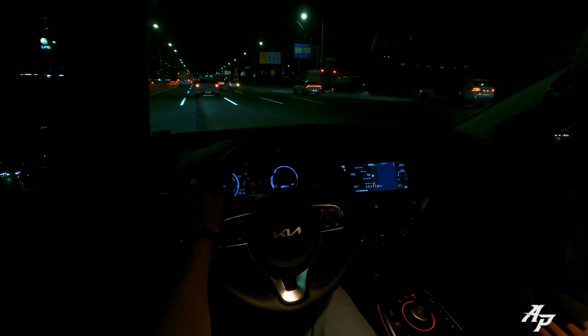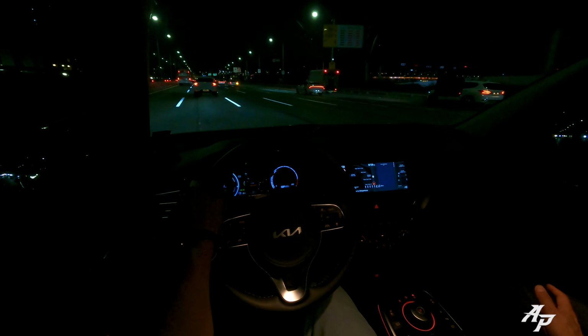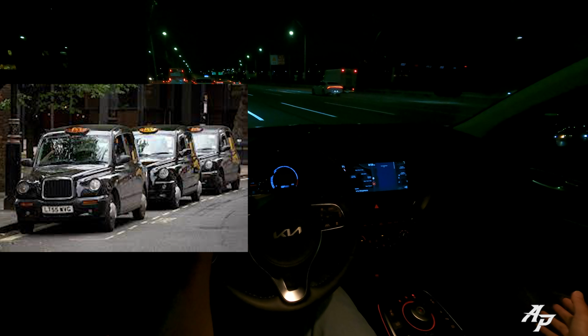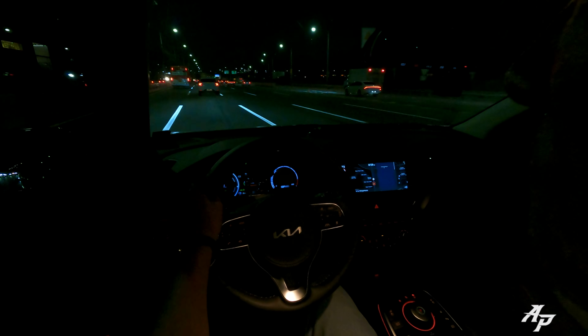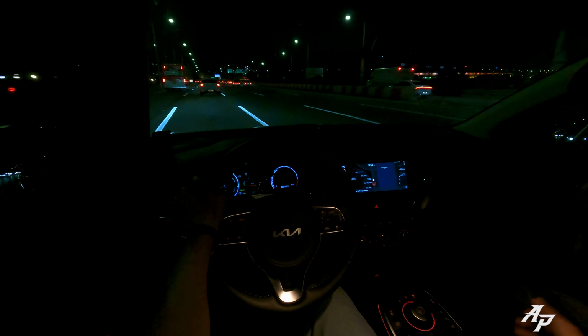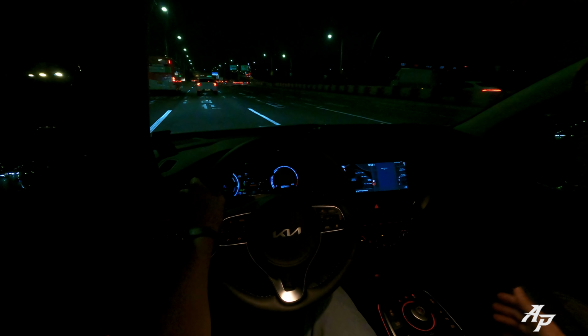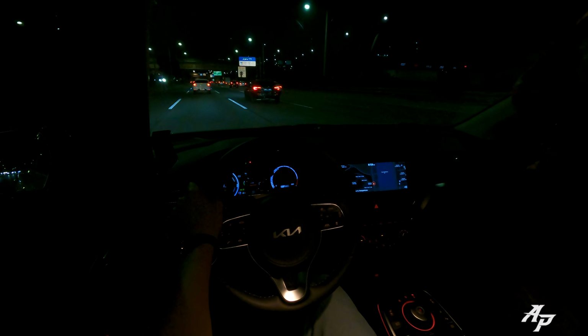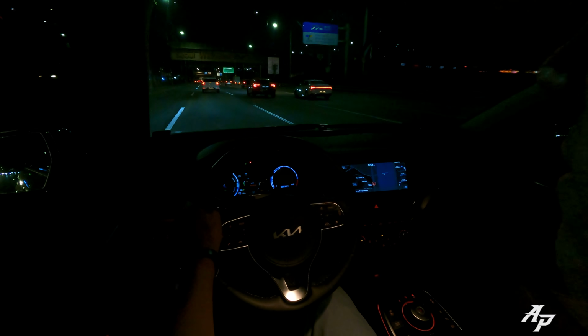So it comes as a taxi, and I actually saw a taxi today like this, like a British taxi. So yeah, I like to see Kia making more PBVs, purpose-built vehicles, so you can use it as taxis, camping cars, and many other things.